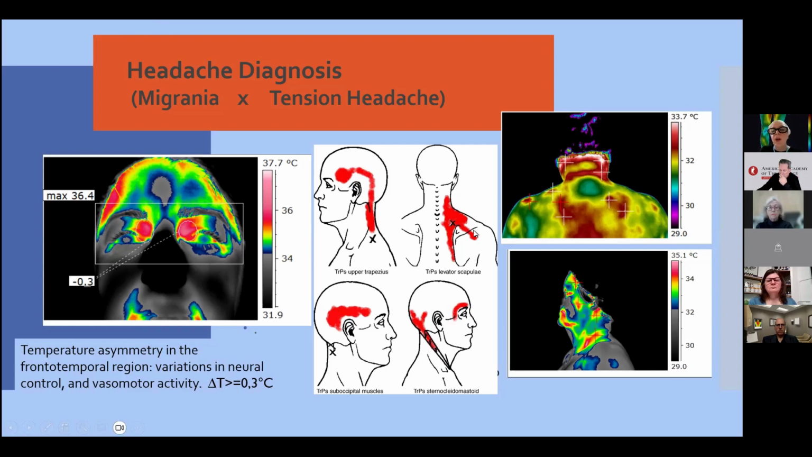There are a lot of trigger points causing the same symptoms in a headache crisis. So I can see the difference and get the best treatment for this patient just using infrared imaging in a first instance, before another investigation.